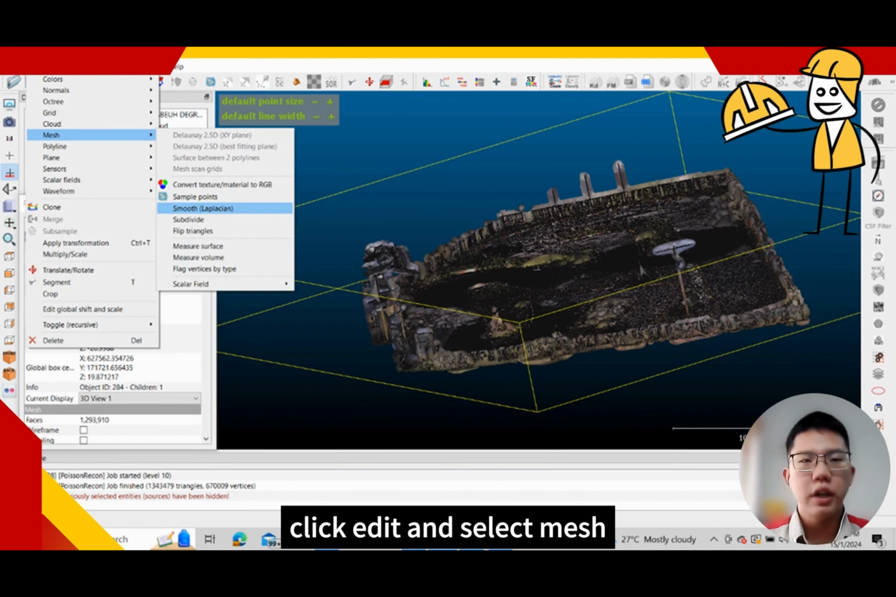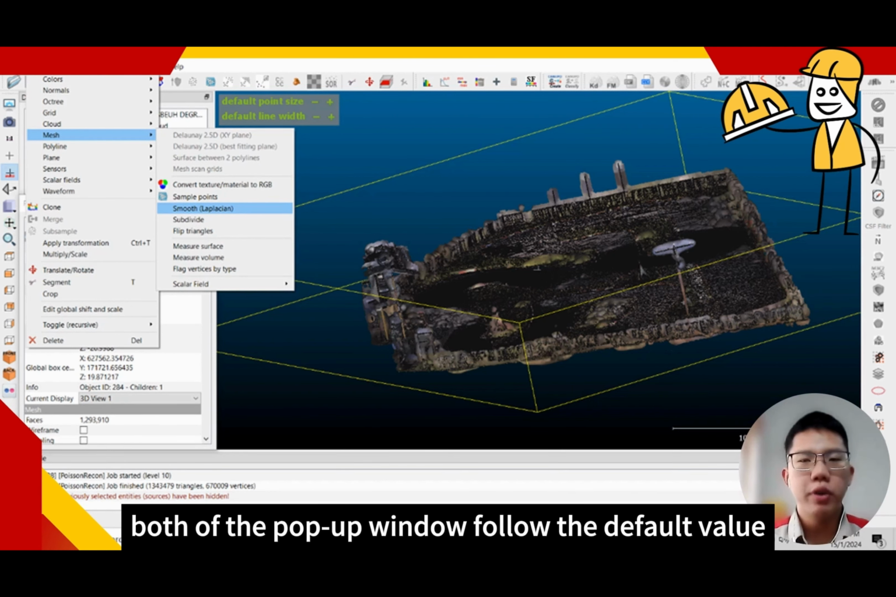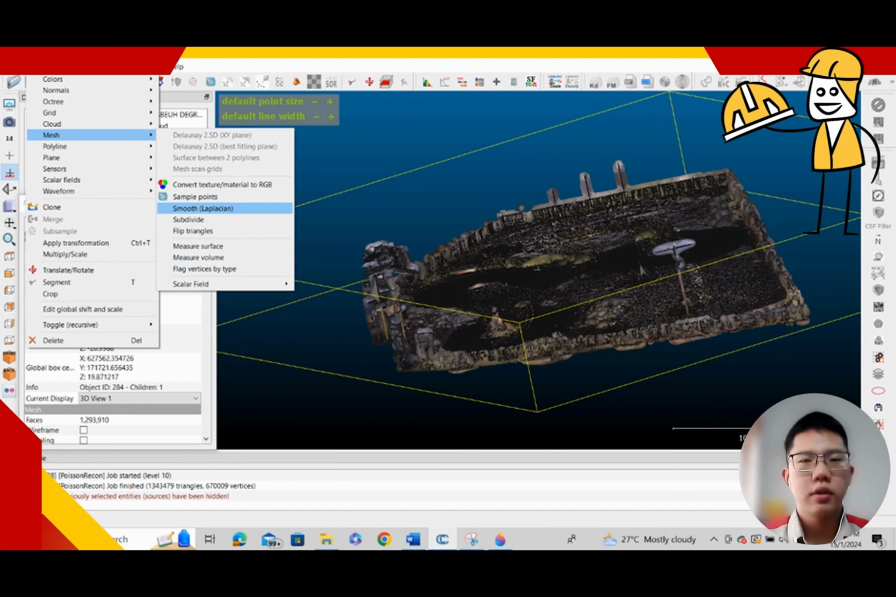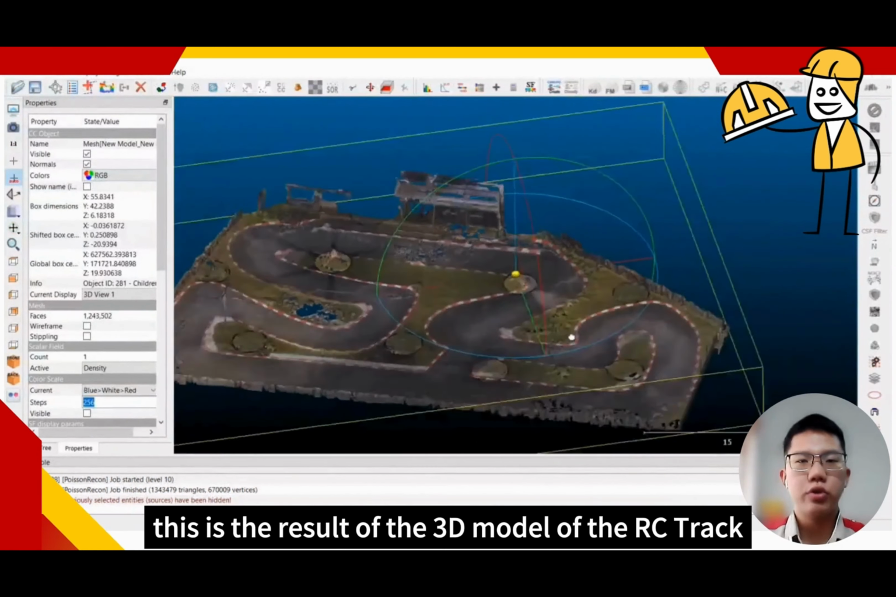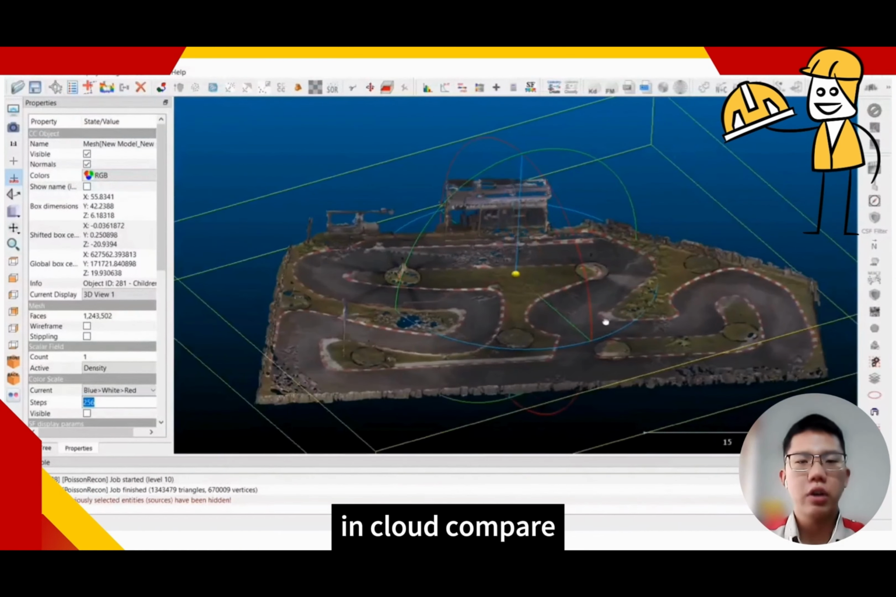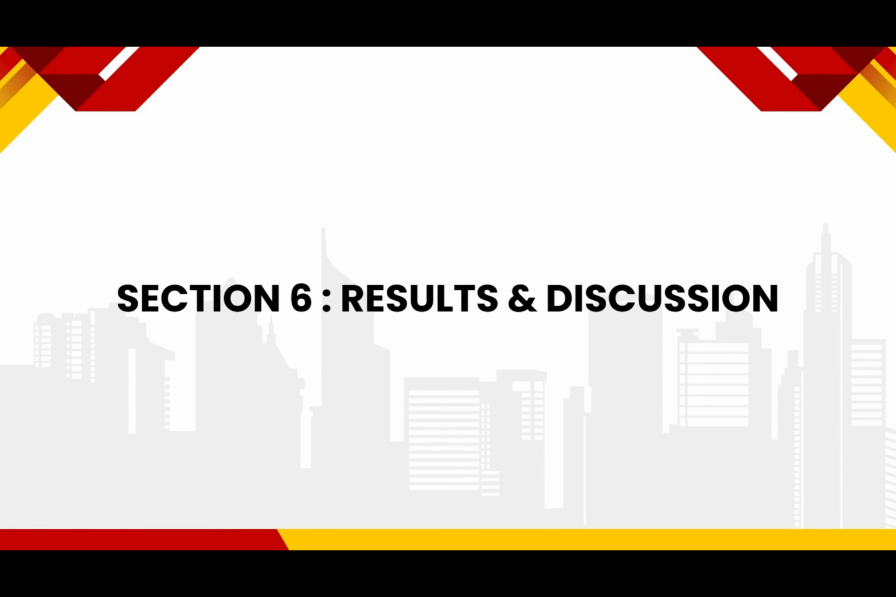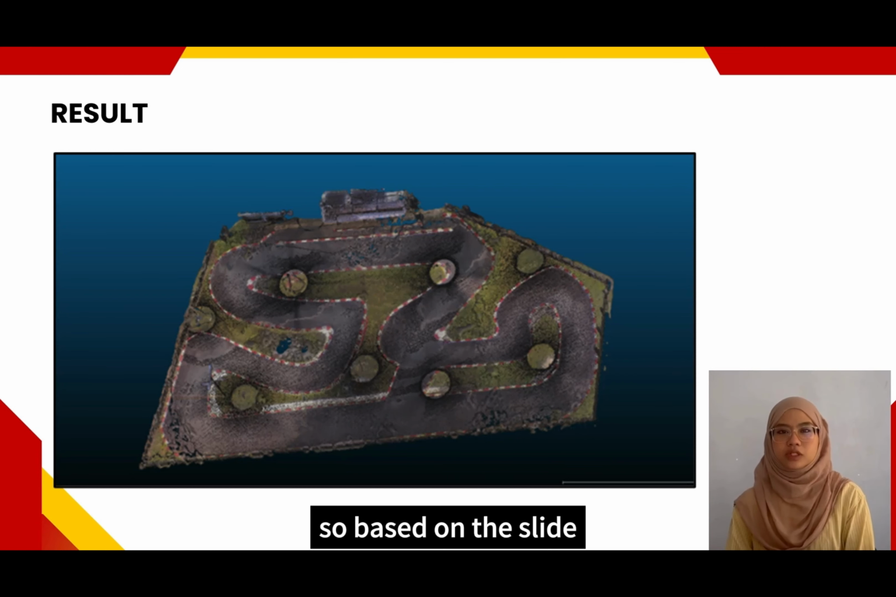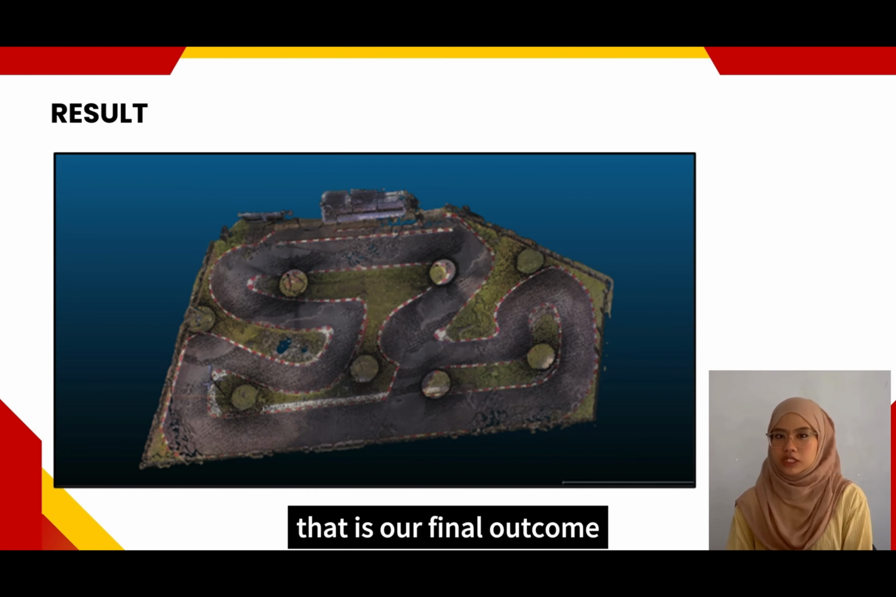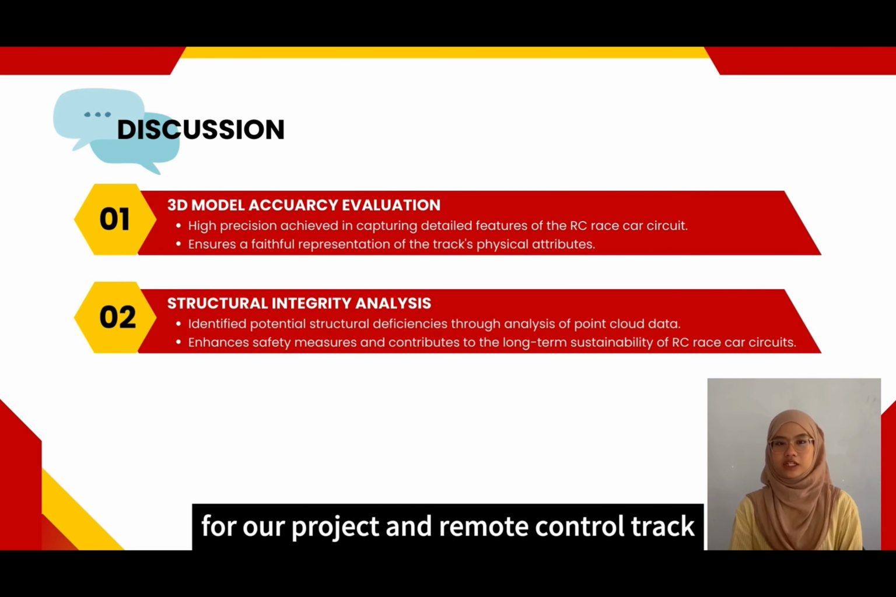Click Edit and select Mesh, then select Smooth Laplacian. Both of the pop-up windows follow the default value, and click OK. Lastly, this is the result of the 3D model of the RC track in CloudCompare. So based on the slide, that is our final outcome for our project at the remote control track.